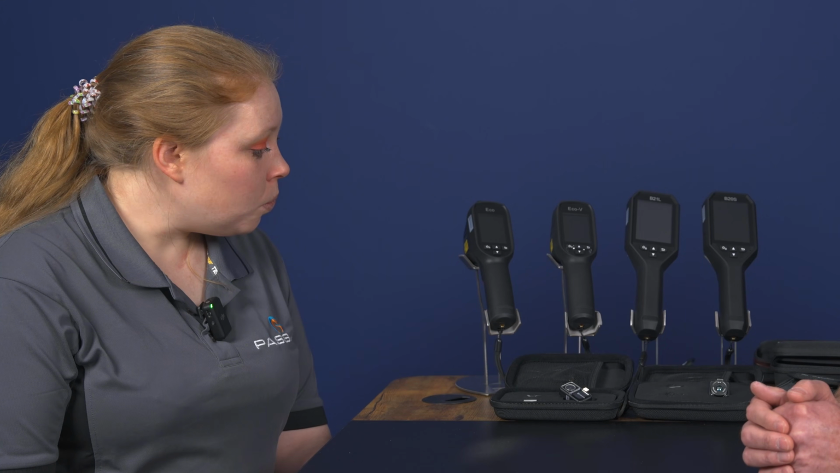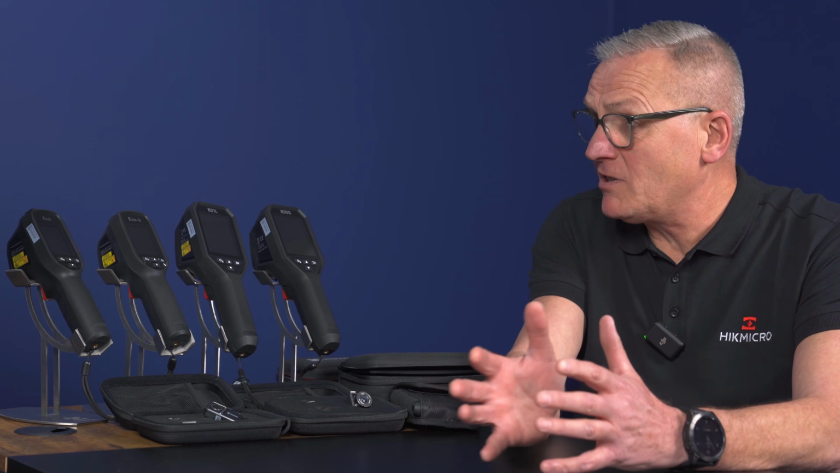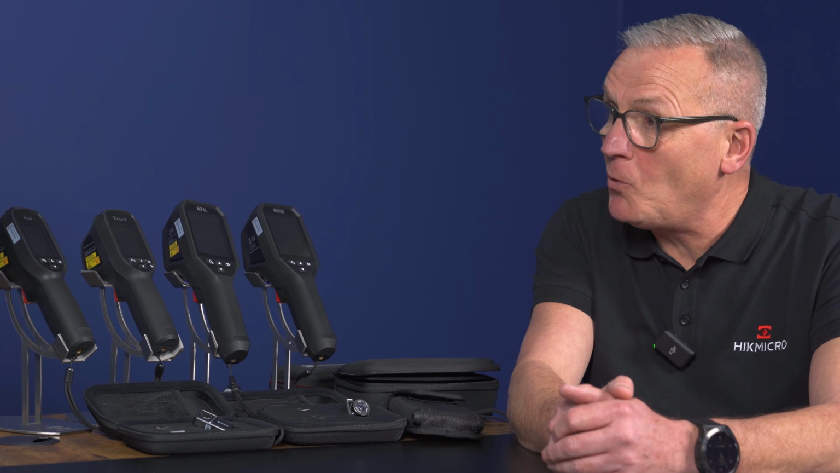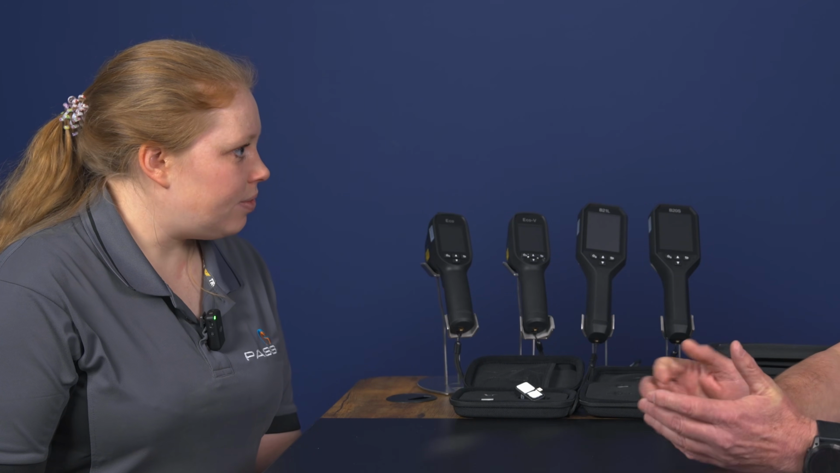So bearing all that in mind, what sort of applications are each of the models suited to? It's vast. Okay. So some automotive. So if you're looking at an engine compartment, or you're looking at underfloor heating, HVAC, or you've just flushed a radiator out, you can show the customer exactly why you've justified what you're charging that customer as well. But you're also, as I said before, verifying the work you've carried out. And of course, producing that nice report that you can instantly send to your customer. And is that via email? You can instantly send it? You can send it by email, WhatsApp, etc., anything you want.